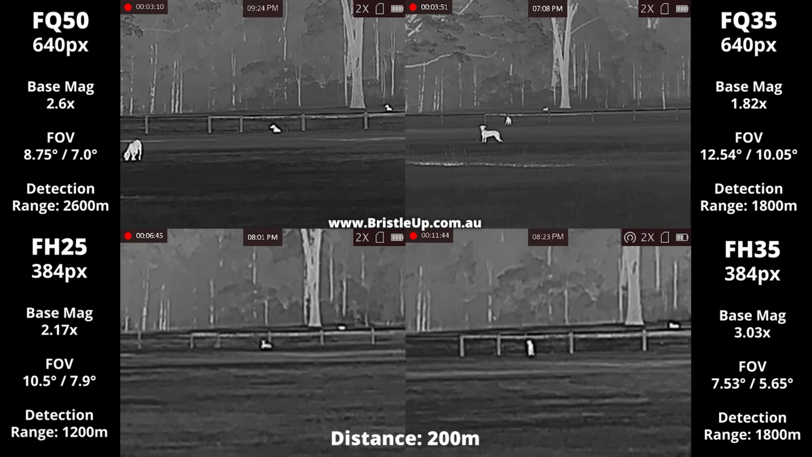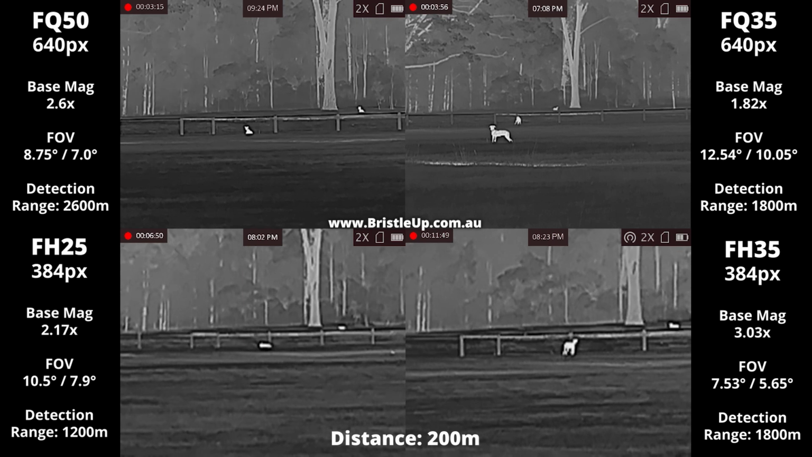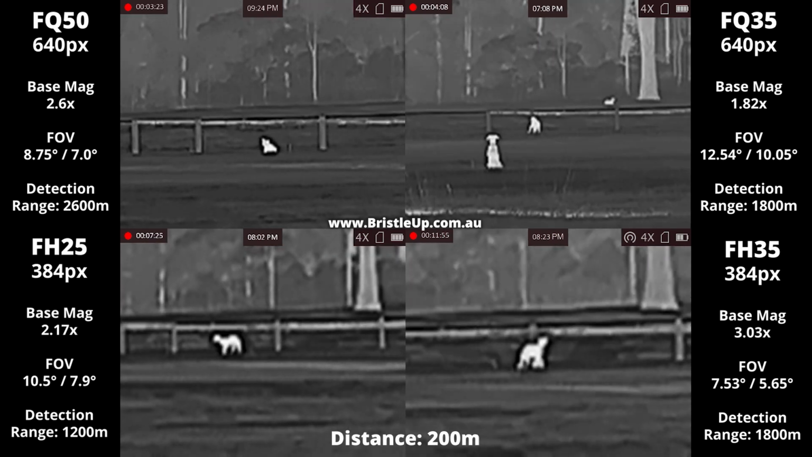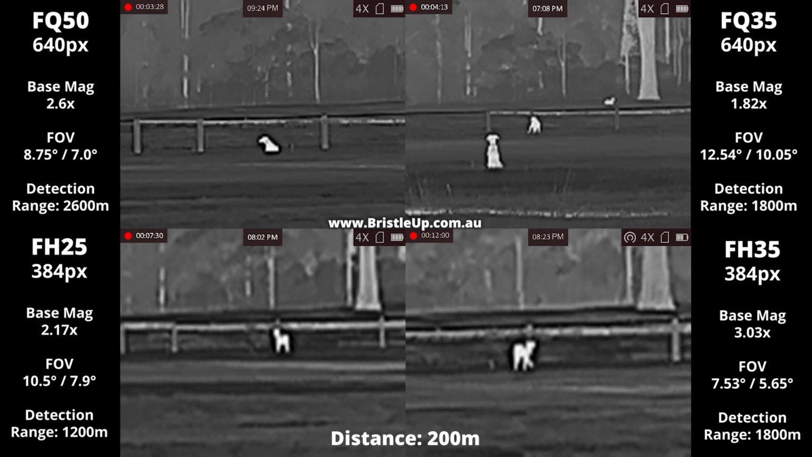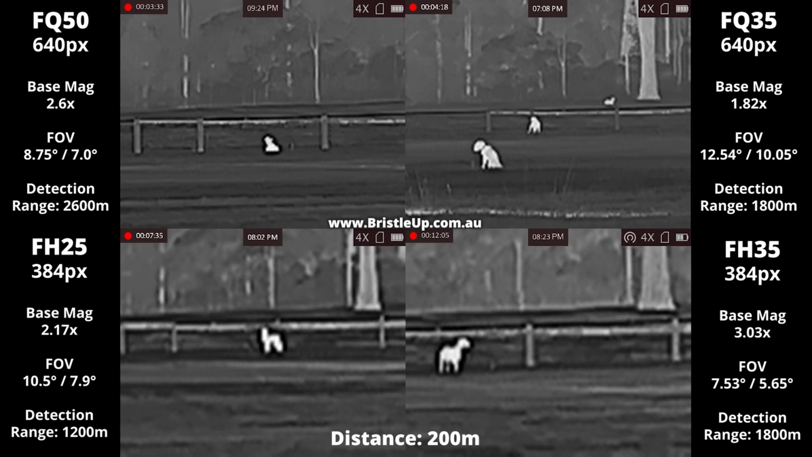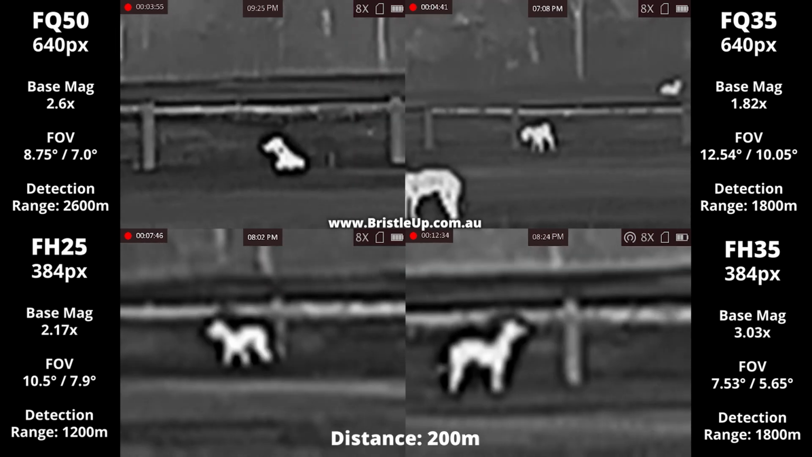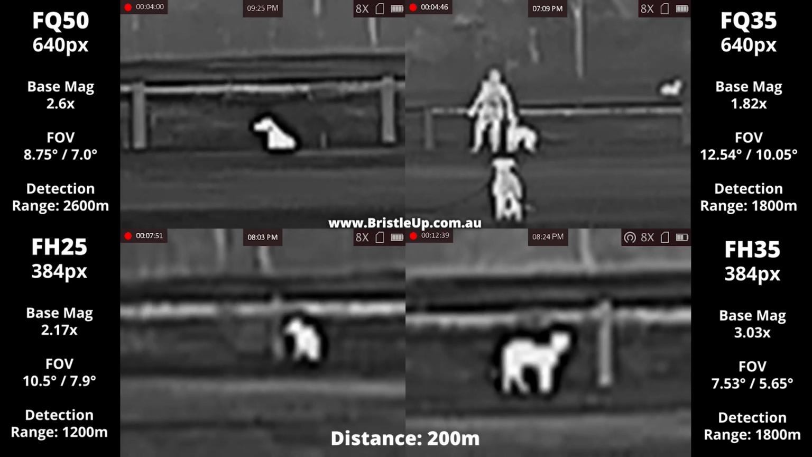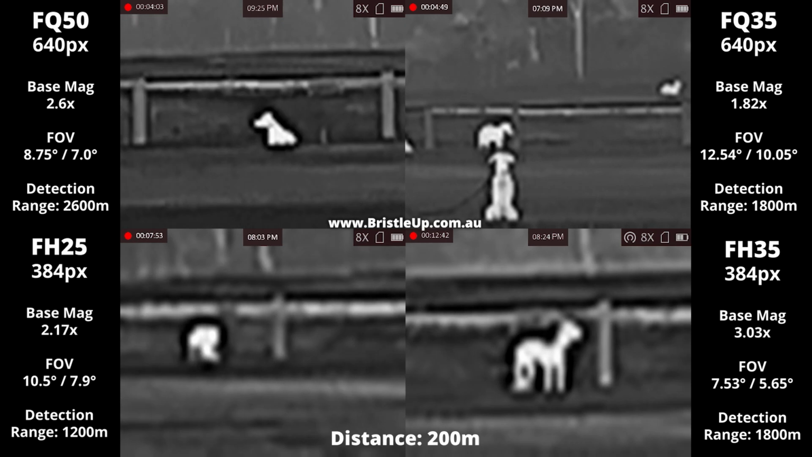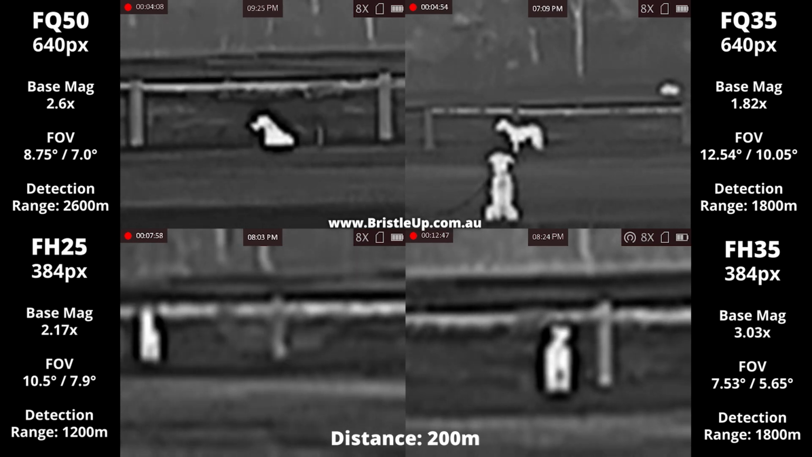Let's talk briefly about choosing the right base mag for how you hunt and the type of country you hunt. To keep it simple, if you predominantly hunt open flat country like stubble, floodplains, or open flats like up in the Gulf, you want a higher base mag of between 2.5 to 3.5. An example of this is the FQ50 and the FH35. They have a narrower field of view, they are more zoomed in, they do have better image quality, and they do pick up heat at a further distance.